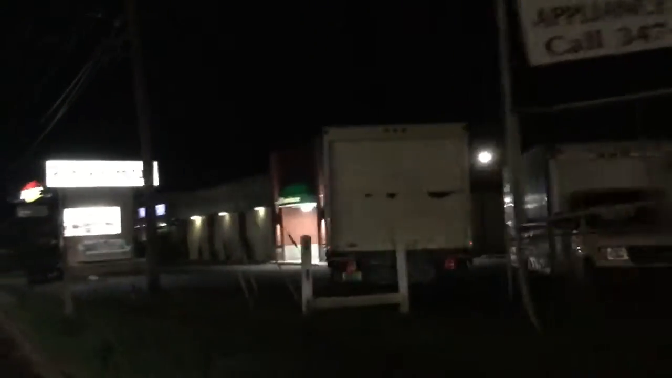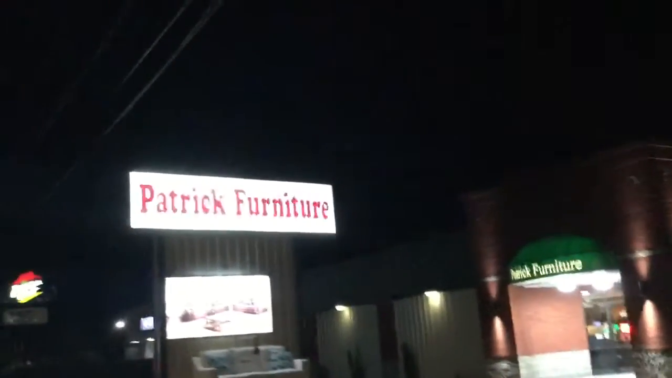This is one of the places, Bracken's Appliance, or no, yeah, that place and this place, Patrick Furniture. They both have some end tables and little stuff that I need.